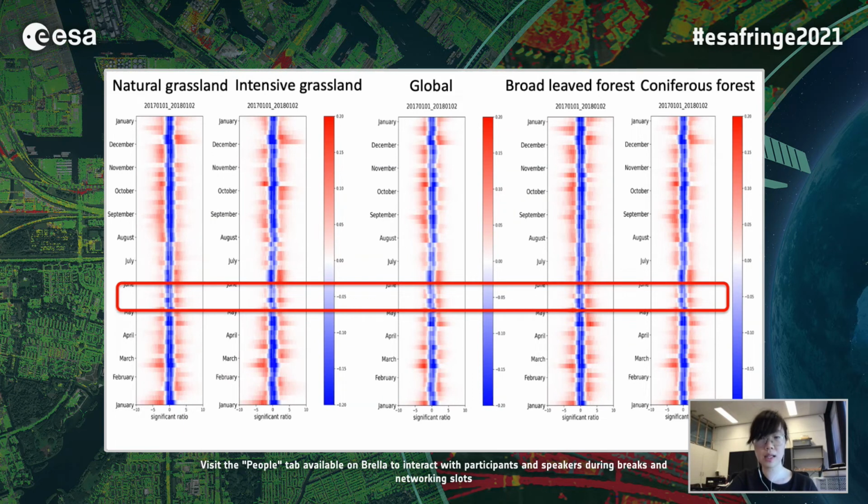The difference between natural grassland and intensive grassland becomes clearer, while the two forest behaviors become similar. So for setting the threshold to filter the noise, it will be necessary to take both the closure phase and significant ratio behavior into account.